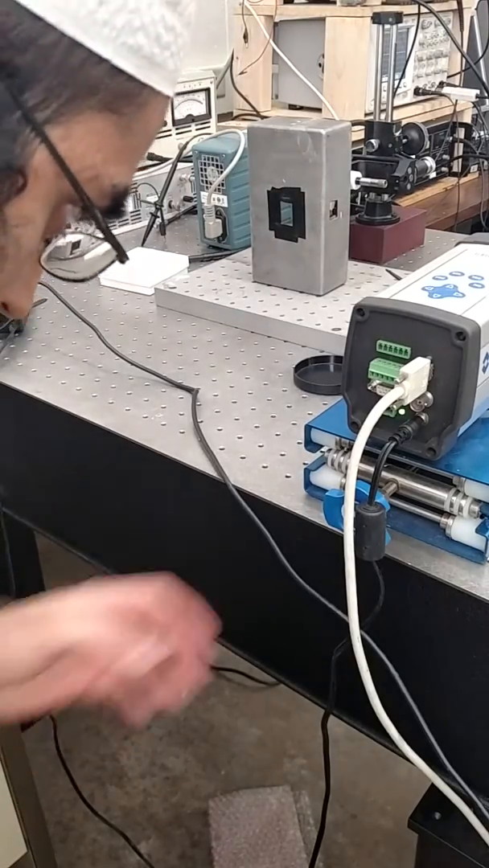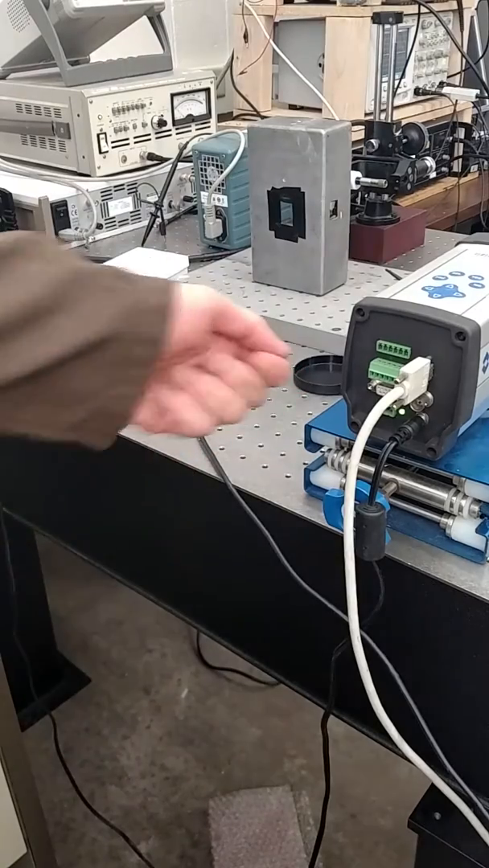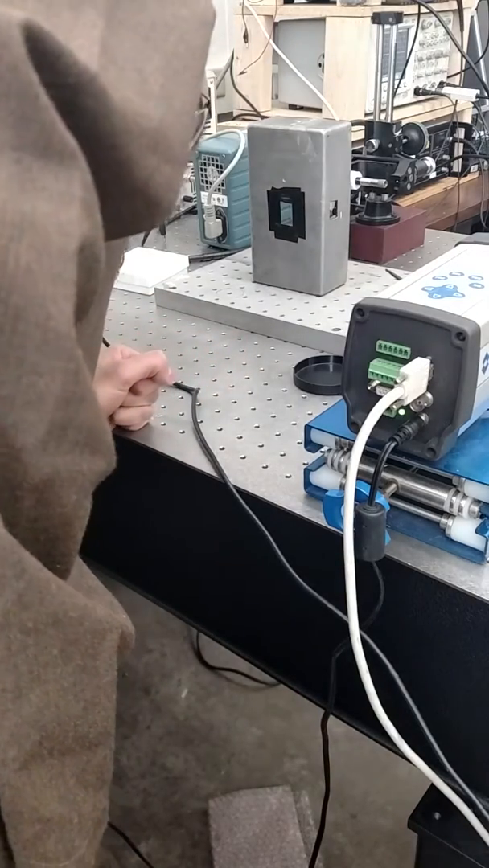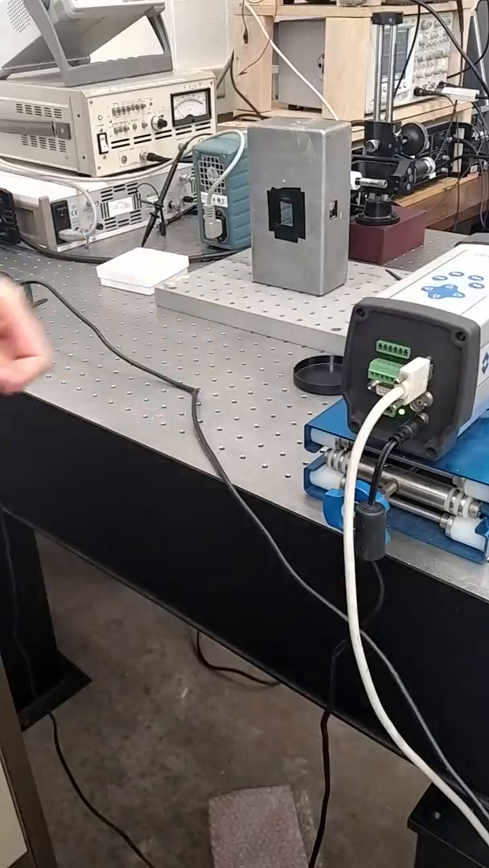And here's the power switch. The thing about this is there's no off switch. You just pull the plug to turn it off. There's no off, which is sort of funny. I know it's calibrated actually in 2013, so relatively recent.